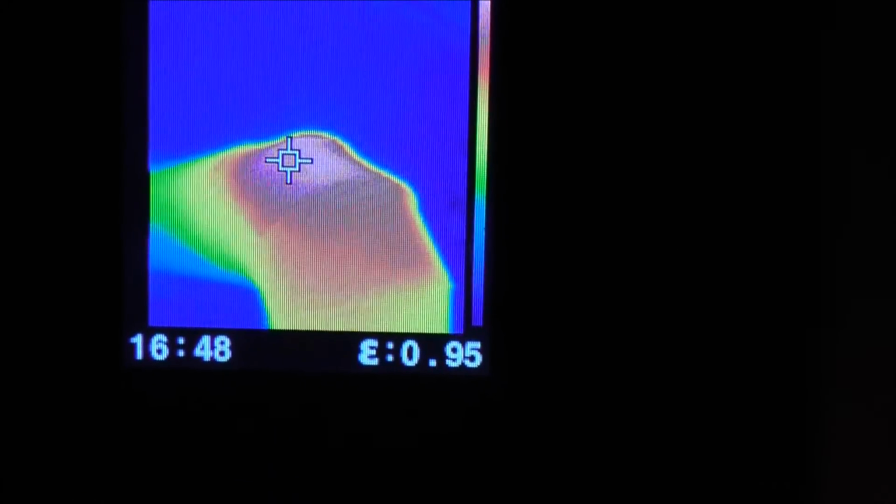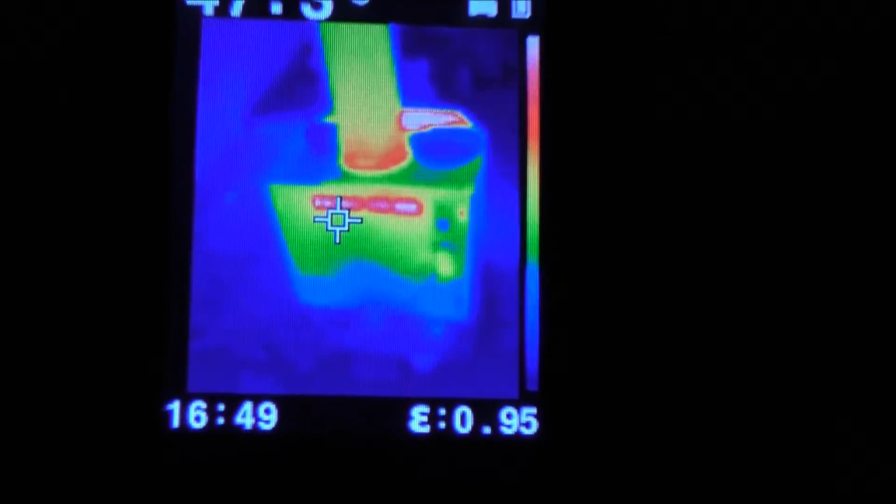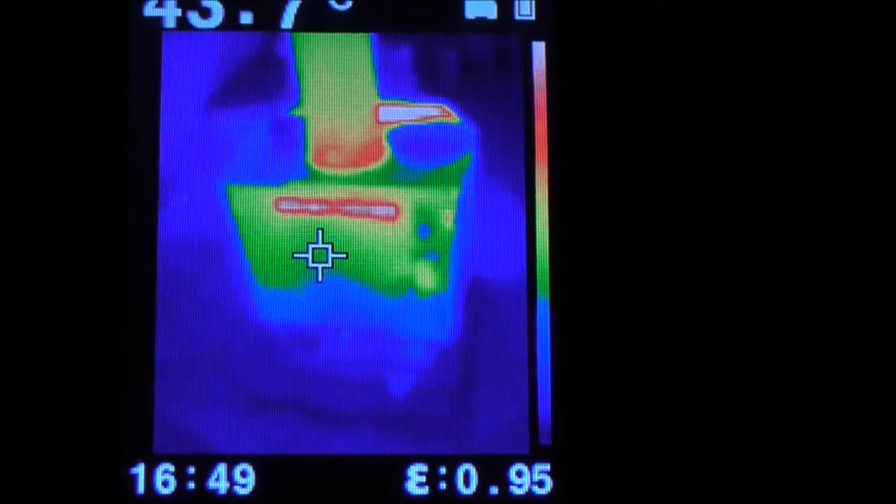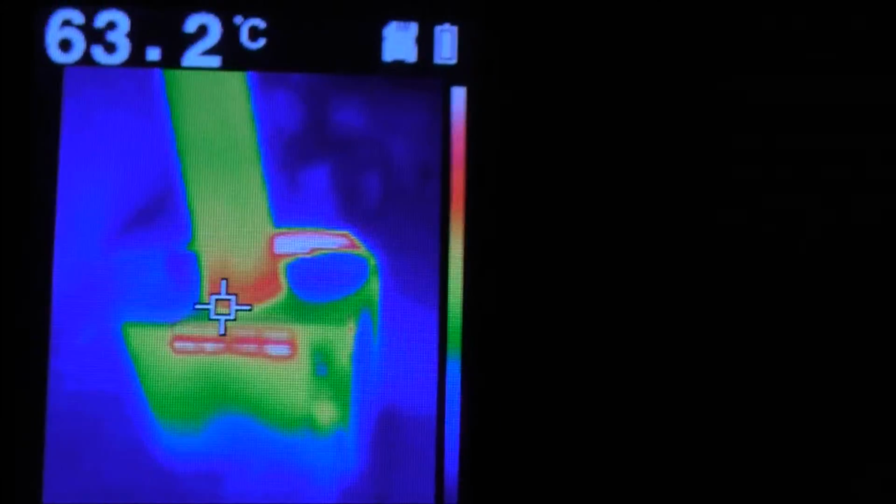But you can see that pipe is on the elbow, it's super hot. Whoops, FLIR keeps turning off. So that's the exhaust pipes there, or the exhaust vent going up.